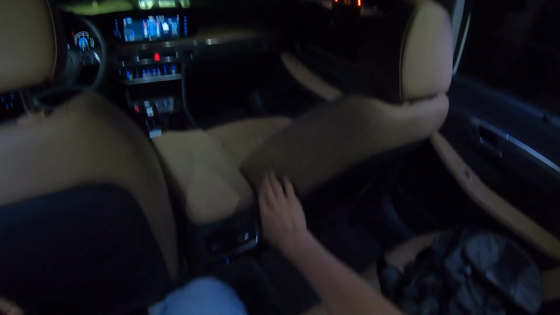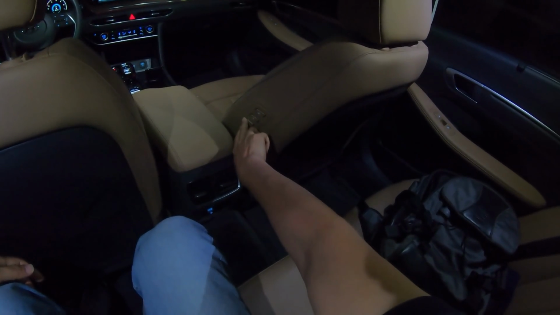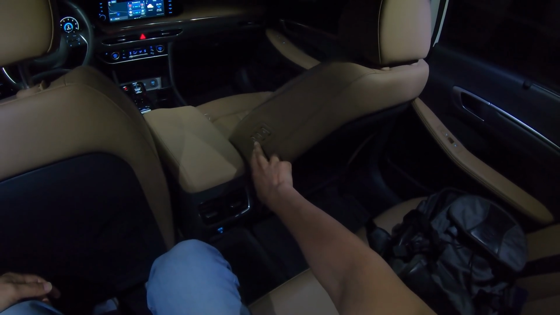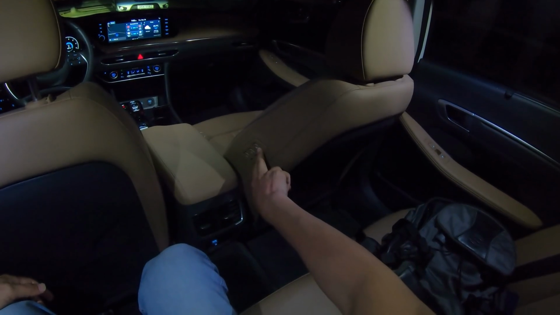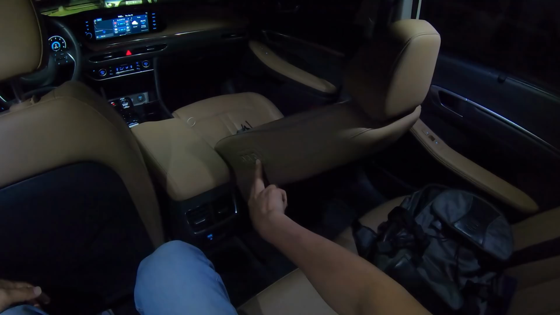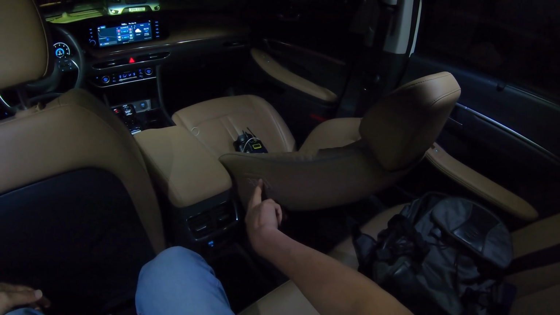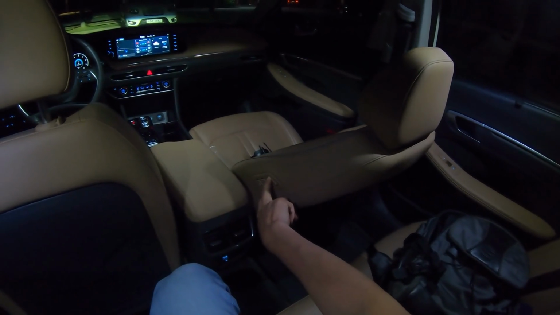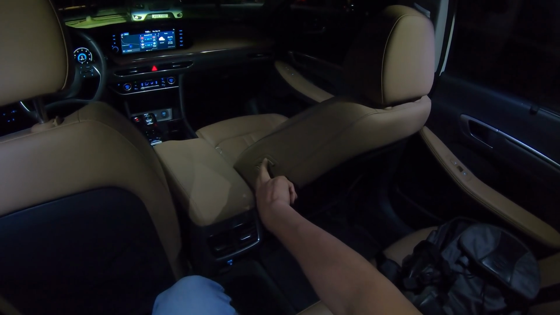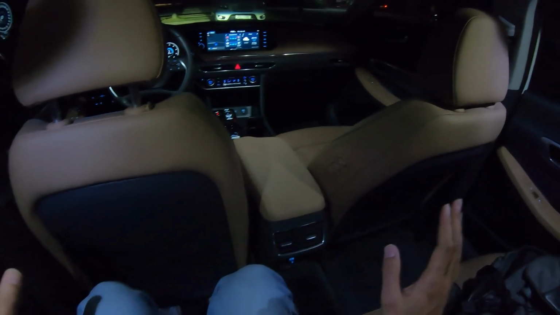Okay, so this is for the lazy people like me. It's actually called the walk-in device. And this one, Hyundai is really calling this comfy seats. They're saying it's a really comfortable position. They're calling it like zero gravity position or something like that. Okay, so it looks pretty good.